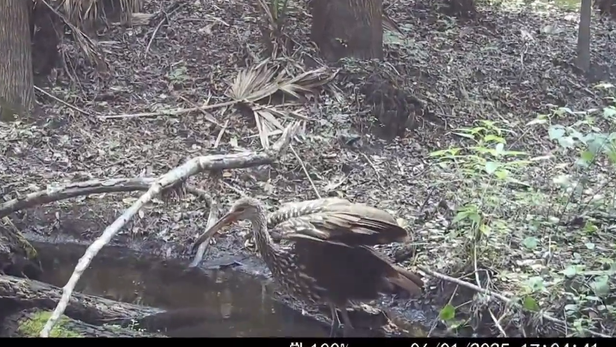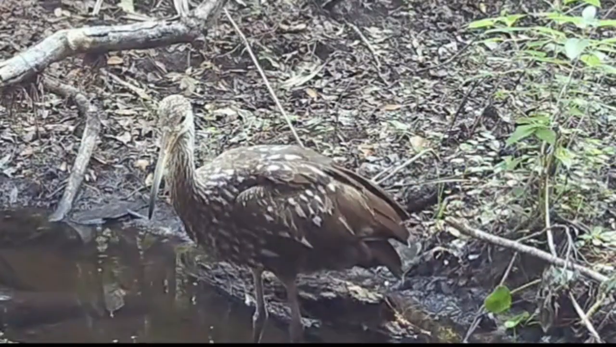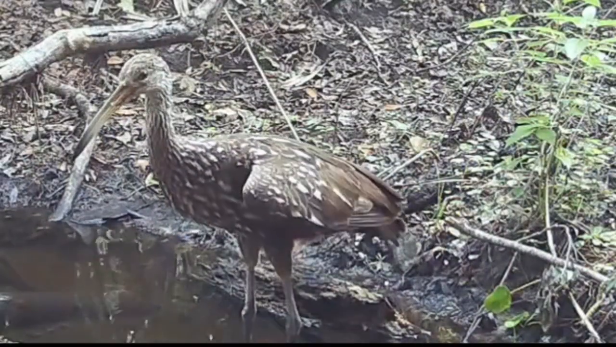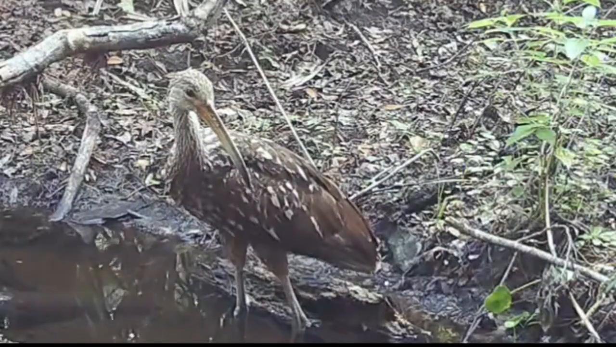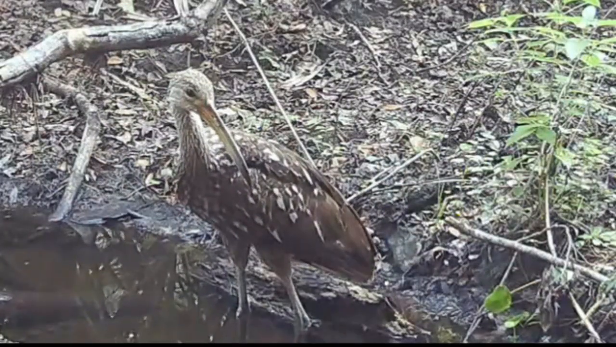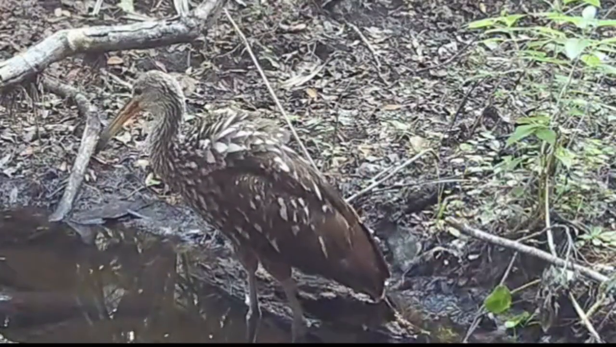I've got 3 locations today. Here's a bird. I don't know what kind of bird this is. If you guys know, just please put it in the comments. This way, next time I can tell you exactly. 3 locations today. This is my first location.